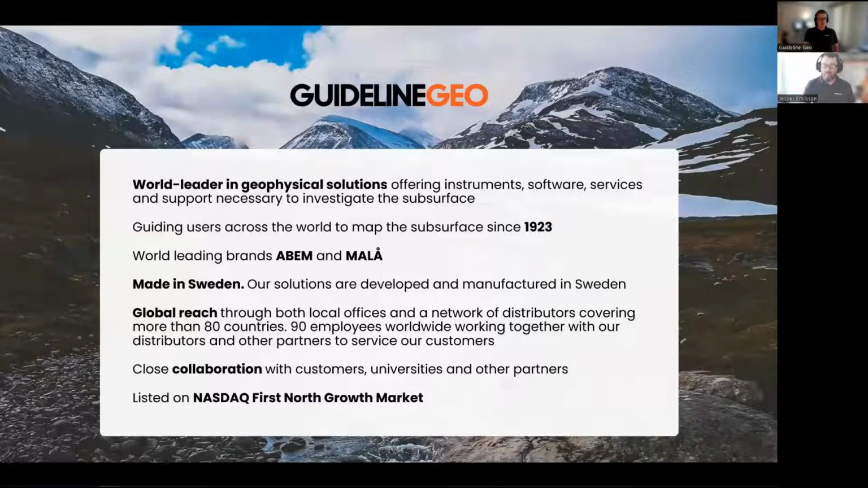As I mentioned, Guideline Geo consists of two brands, ABEM and MALÅ, and we'll get back to that in a couple of slides. But we're a Swedish-based company. We produce products that are developed and manufactured in Sweden, but we still have a global reach. We have local offices around the world, and on top of that, a wide distributor network covering more than 80 countries.